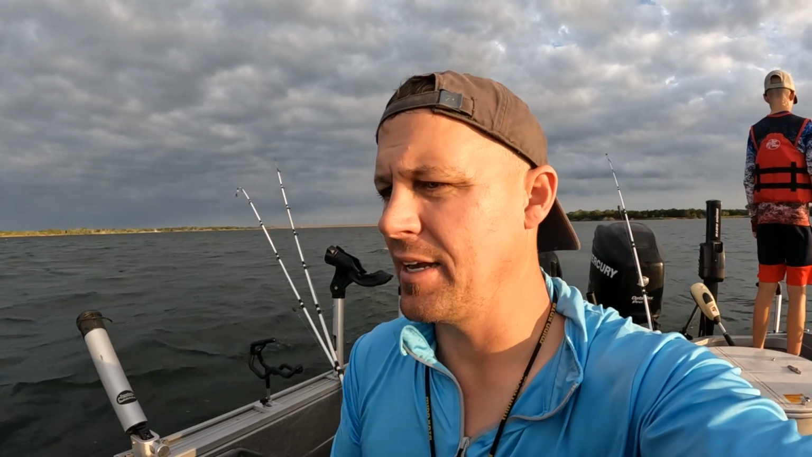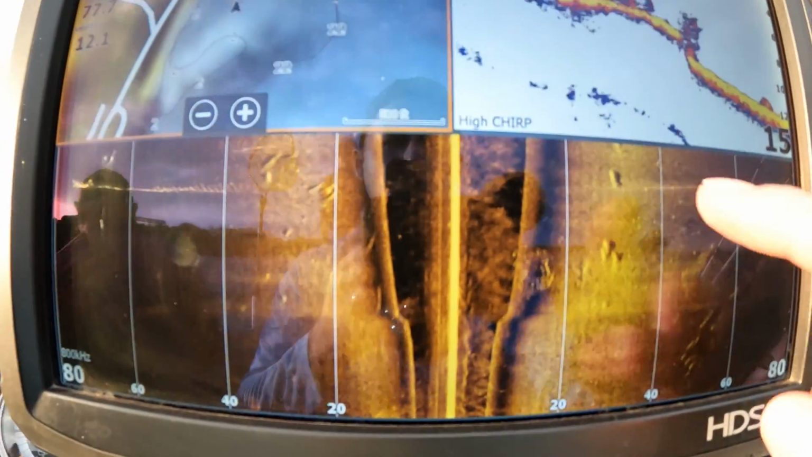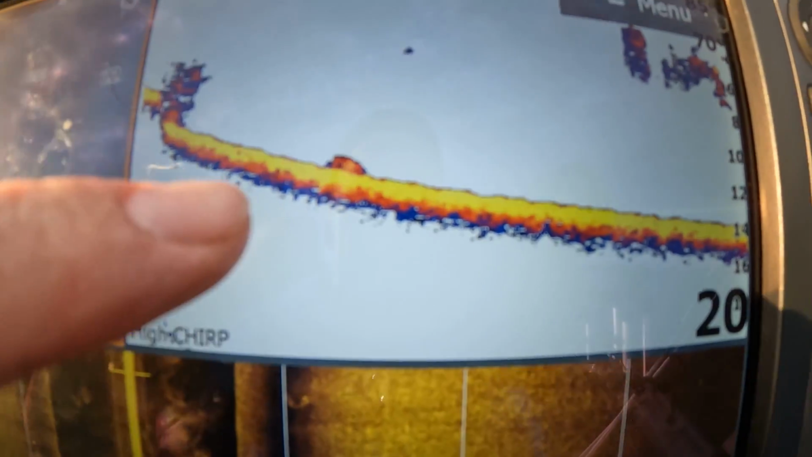So the sun's setting and we're still looking for fish. I'm gonna show you the screen here. We're seeing some stuff, not a ton. I mean, there's a good fish. There's some fish over here, some pretty good ones. We're not seeing a ton here on sonar.